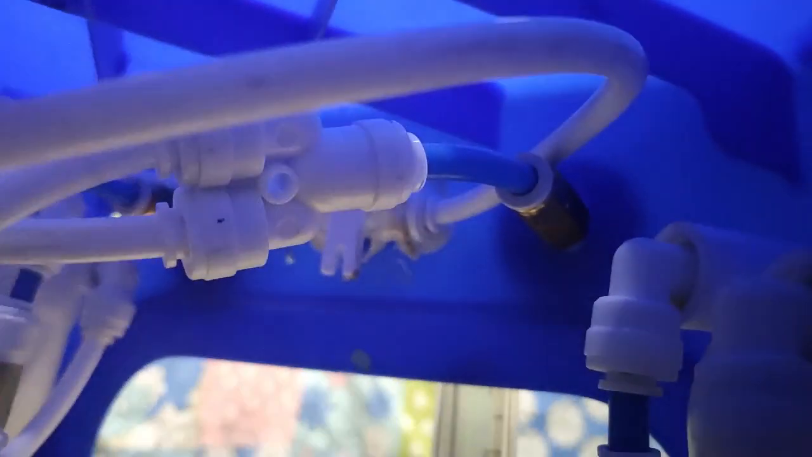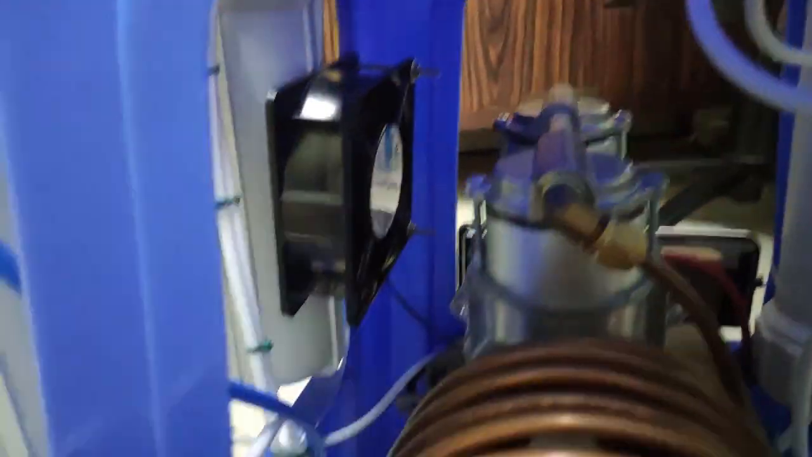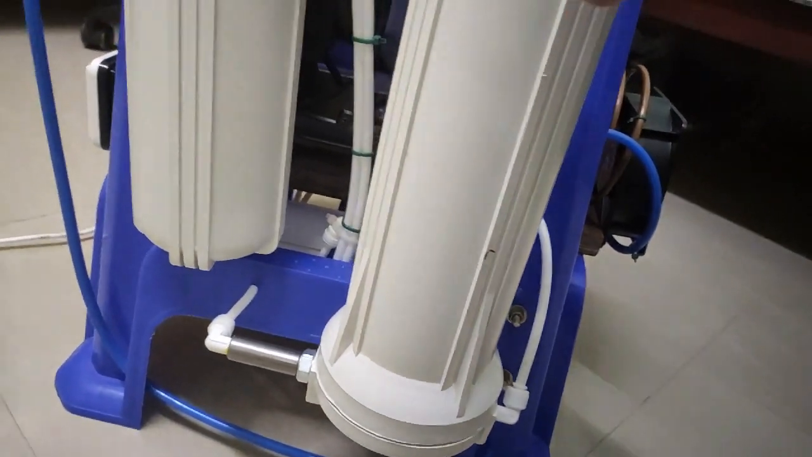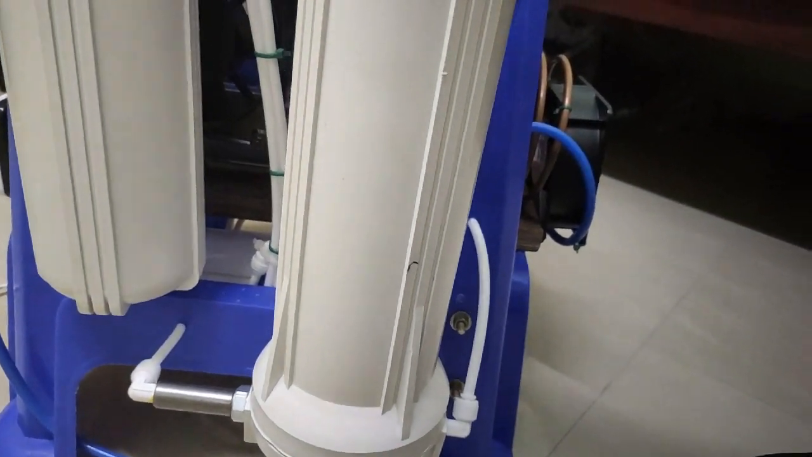Here I have the Y jack going to the pressure gauge and to the balancer, which is situated here. That's how I have configured it. From each cylinder it comes to the product tank. This product tank has an inbuilt bacteria viral filter, which you can get from a local store.